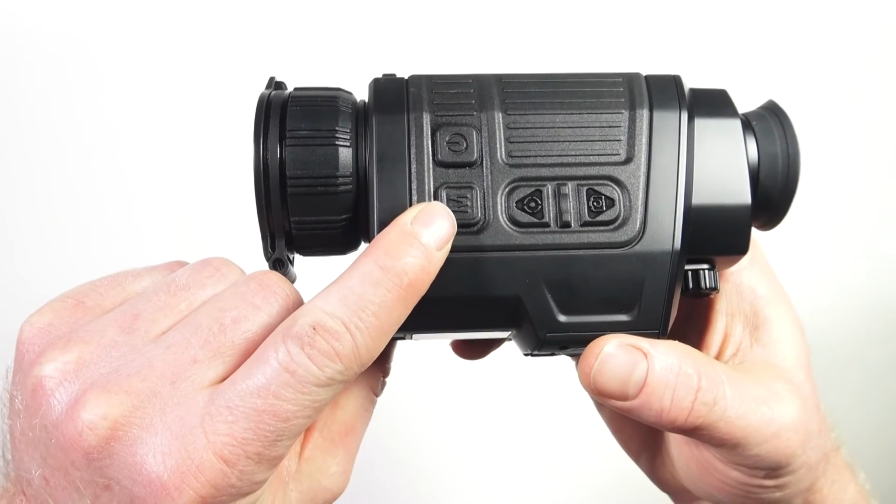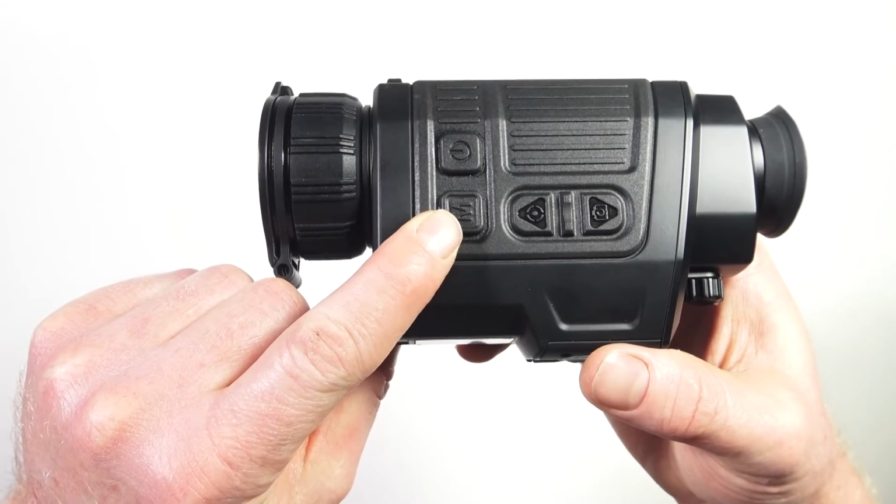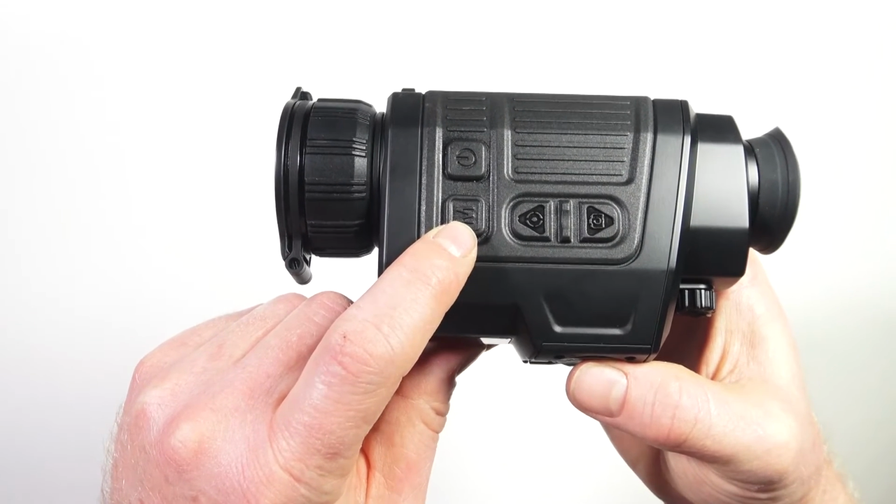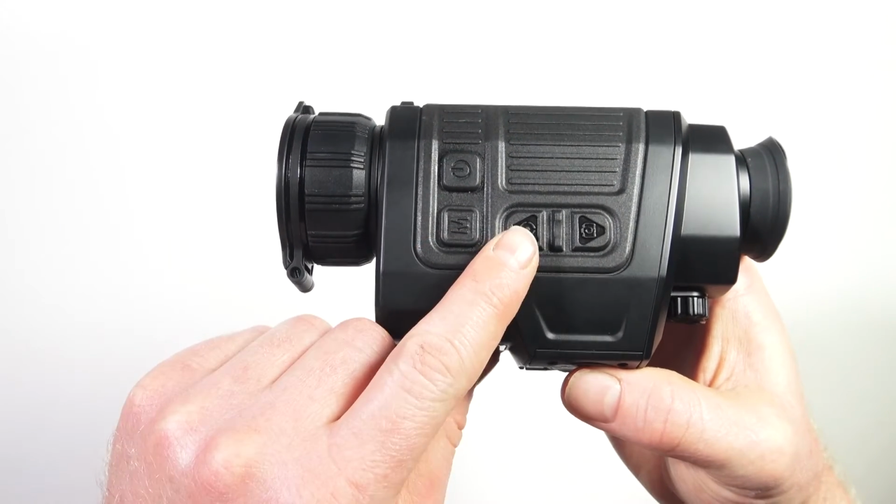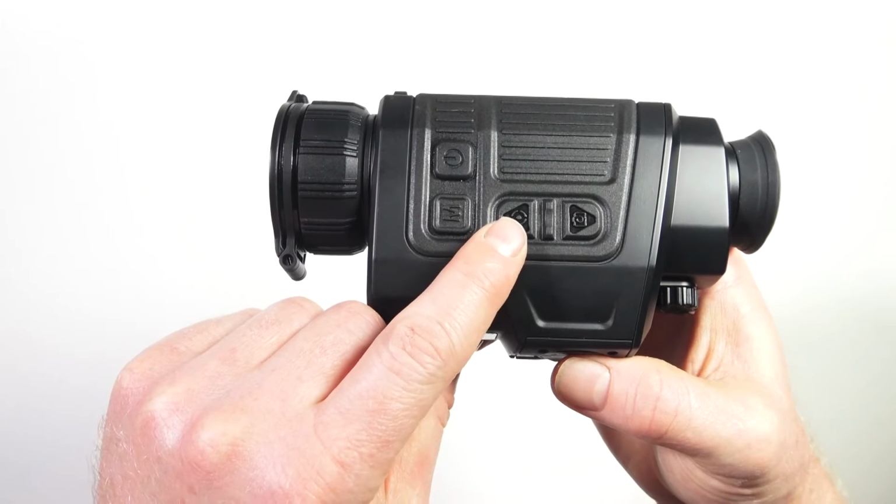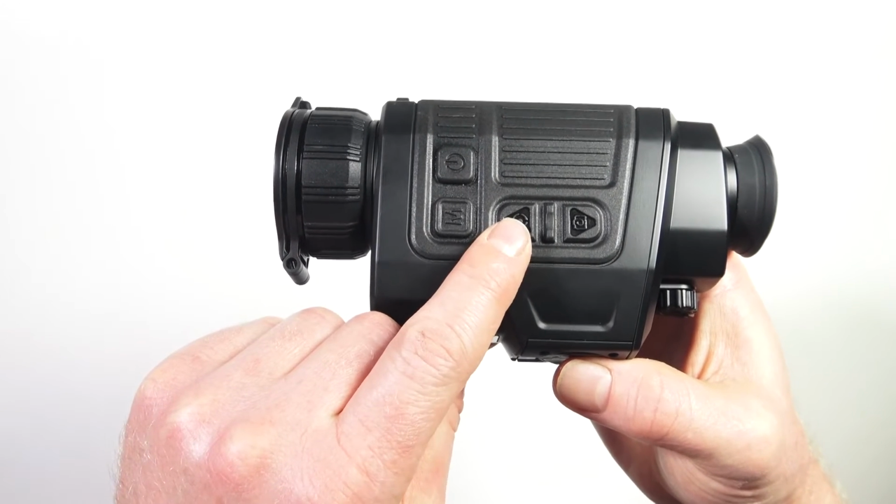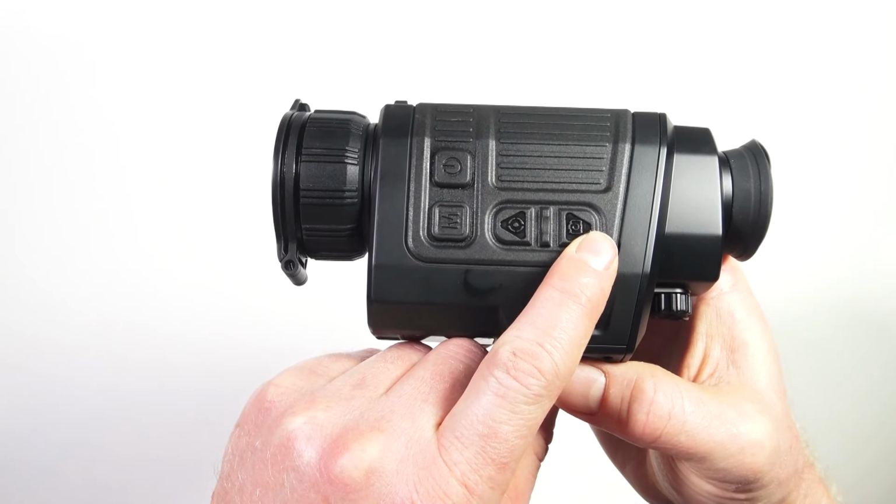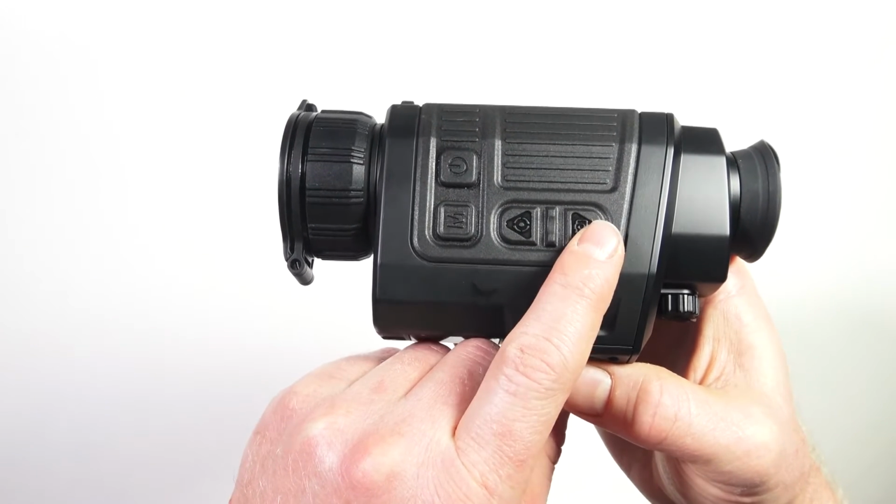And then we have our M button here, which allows you to navigate menus. When you single press the M button, it brings up a quick access menu. At the top, you will have your zoom level, which is controlled by this button. And then at the bottom of the screen, you'll have your color palette, which you can change with this button.